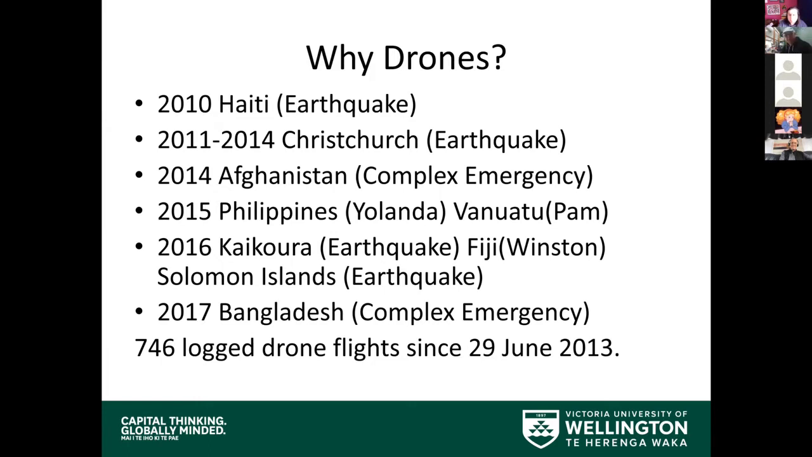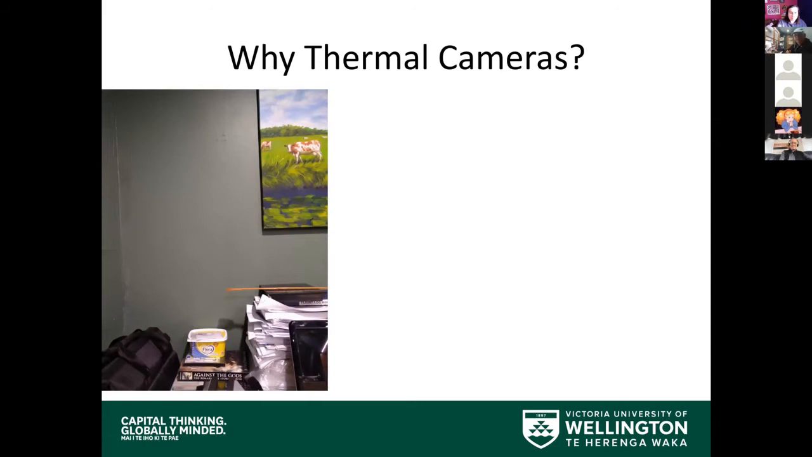And then why thermal cameras? Well, I thought rather than talk about how thermal cameras measure different spectra outside of the light spectra, that I'd show you. Now, behind the computer that you're watching me on is the wall of my work from home, which you can see there. There's nothing particularly unusual, except it's a little bit messy, I guess. There's nothing particularly unusual about this wall until you start putting a thermal camera on it.